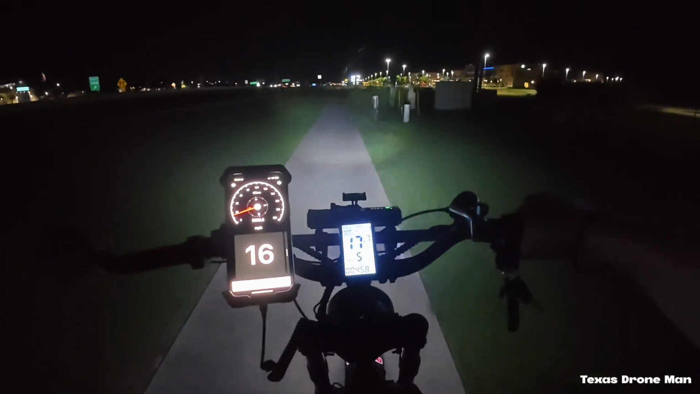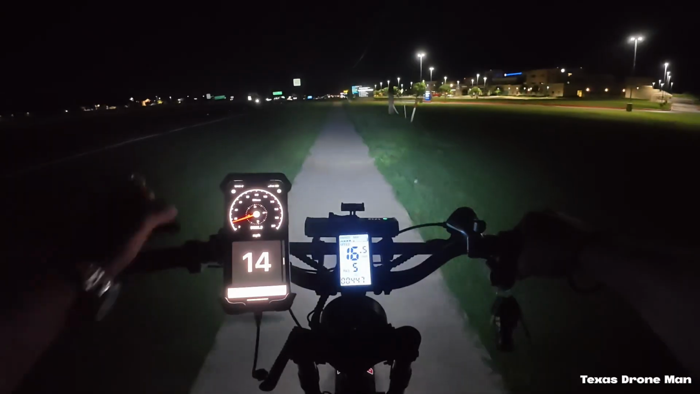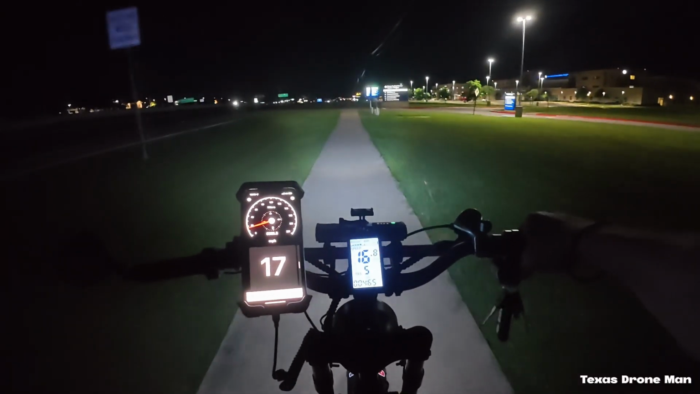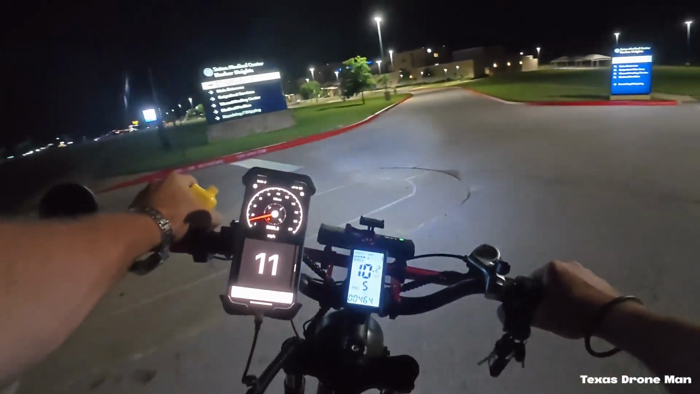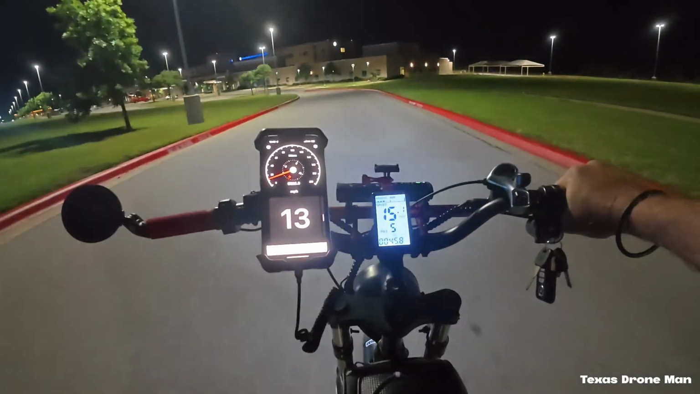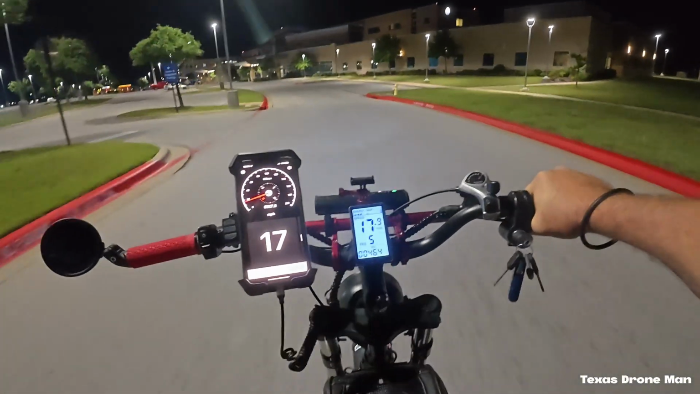I don't know exactly how great it is, but it's got to be better than this. I'm not spending hundreds and hundreds of dollars for one of these Fox things or whatever brands. That's crazy, spending $400 on a set of forks, but 150, 200 bucks, not bad.